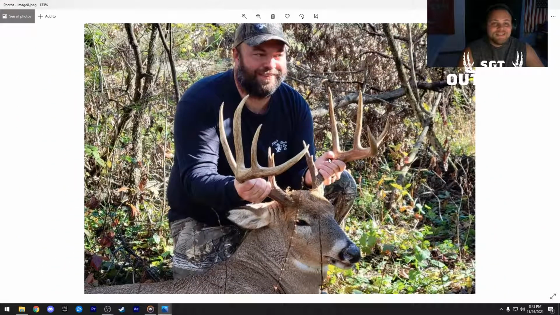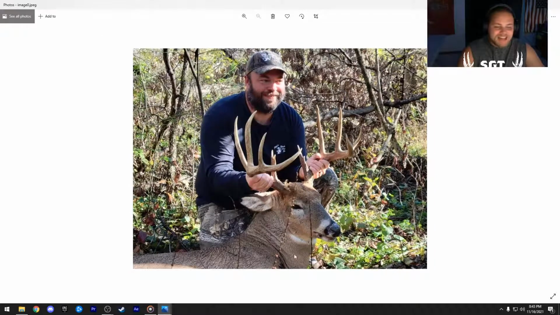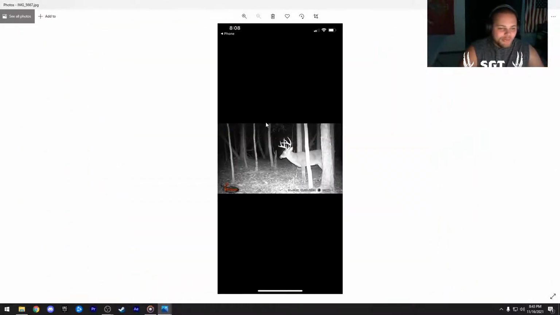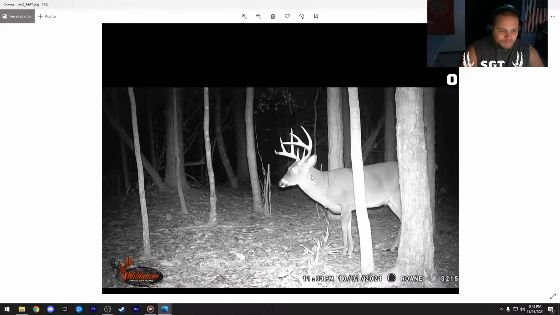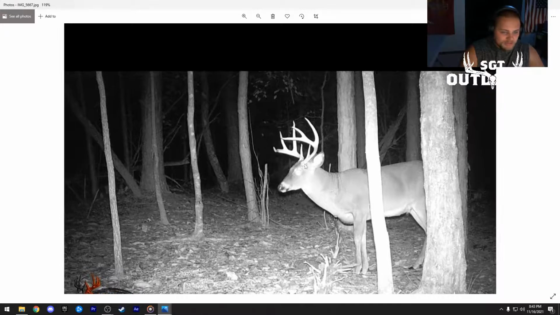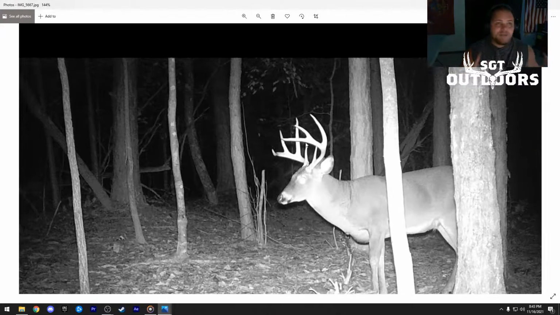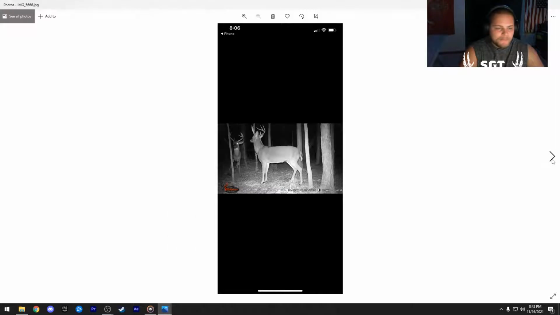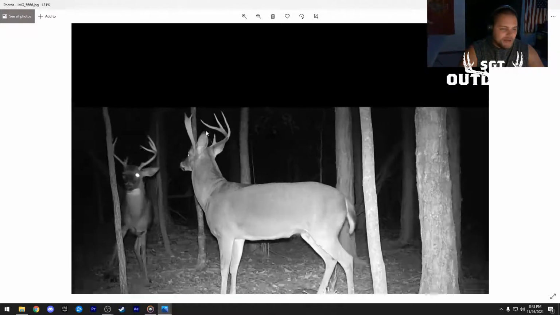Insane. 170 inch. The size of that neck. Like, come on. Oh, let's go. What do we got? What a stud. Once again, these tall racks seem to be a theme this year, by the way. I just feel like I'm seeing way more tall racked bucks than I ever have before. Good looking buck there. Oh, hey, there's that paddle horn.